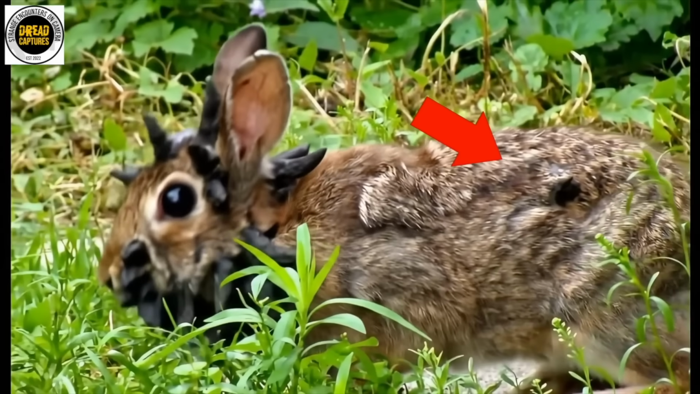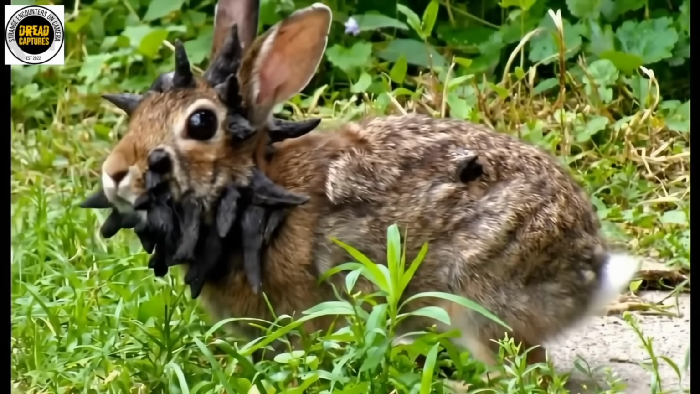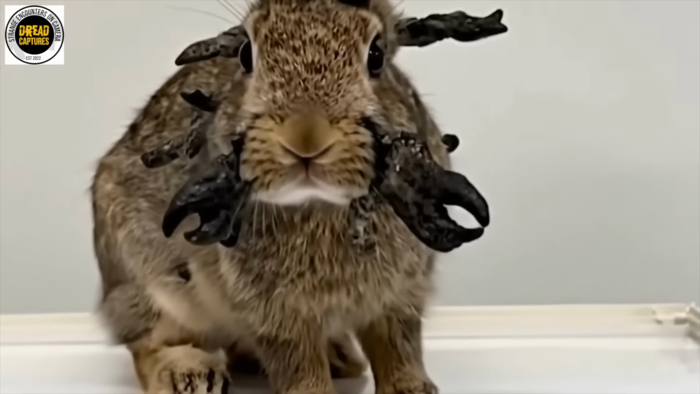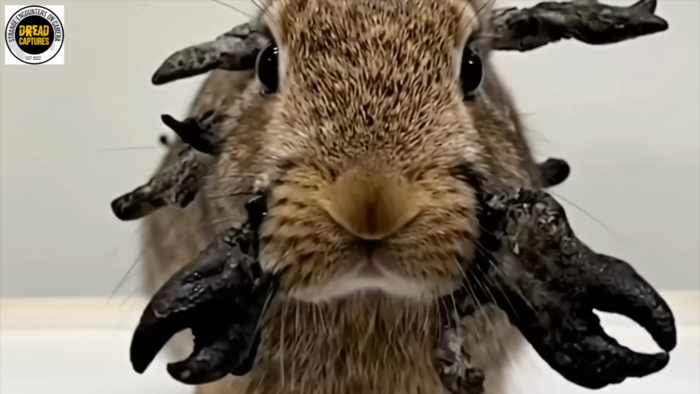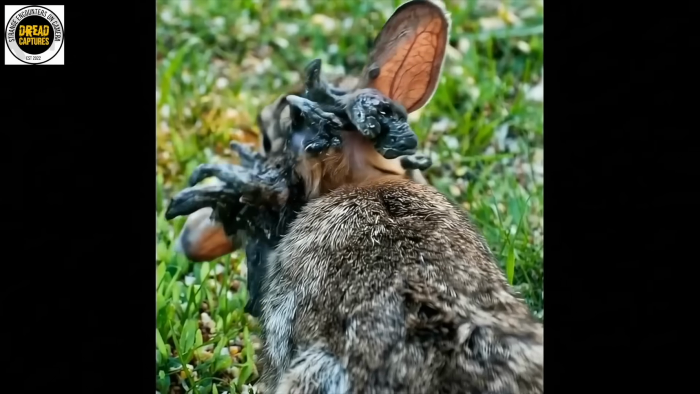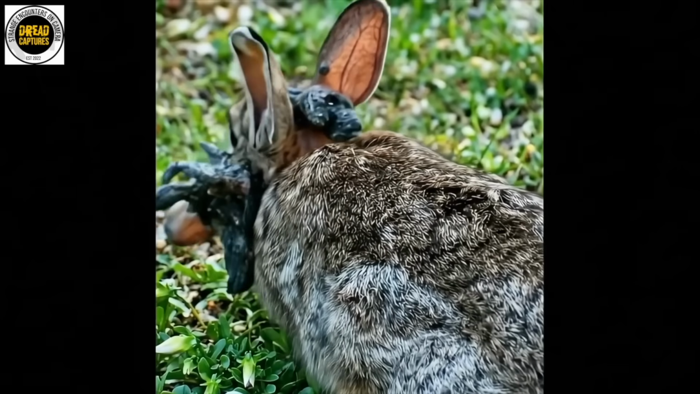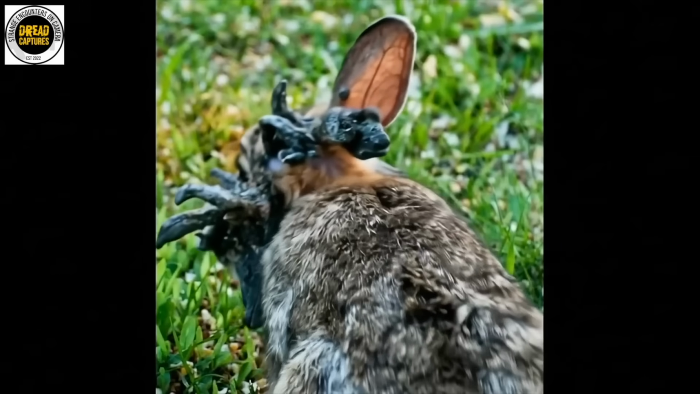But these aren't monsters. They're infected with something real, something unsettling. A virus first discovered in the 1930s called Shope papillomavirus. The disease forces bone-hard growths out of the skin, transforming rabbits into living illusions of legend. For centuries, sightings of creatures like these may have birthed one of North America's strangest myths, the jackalope.